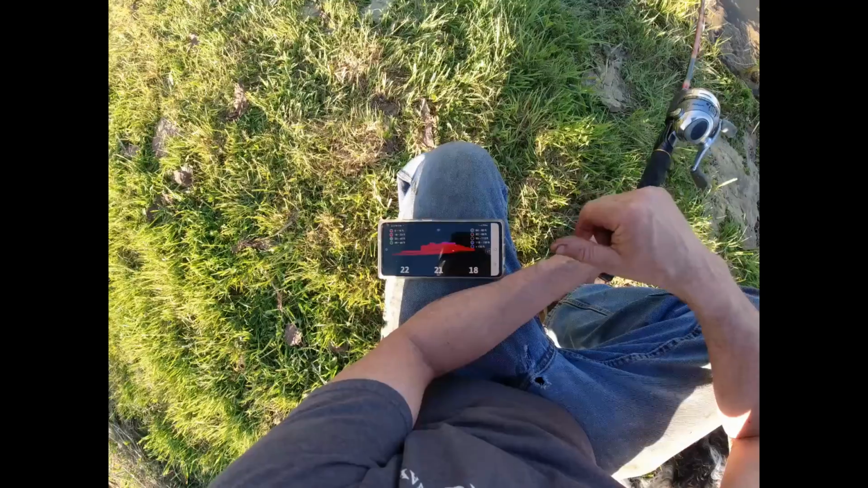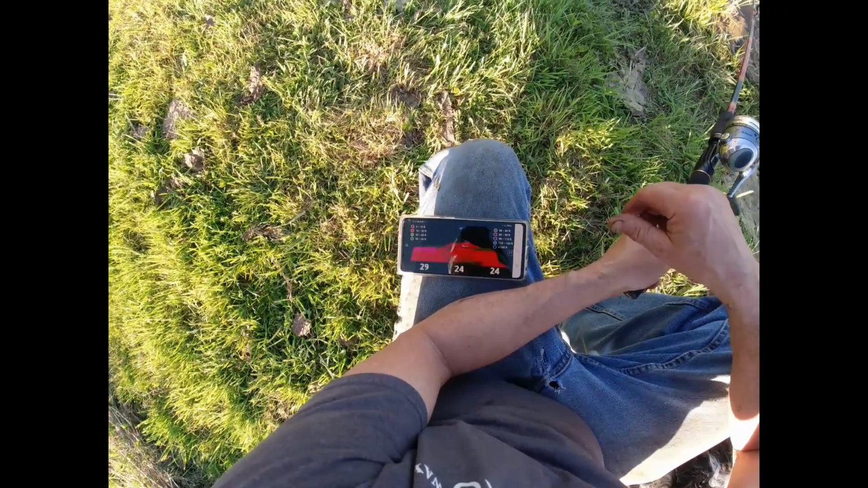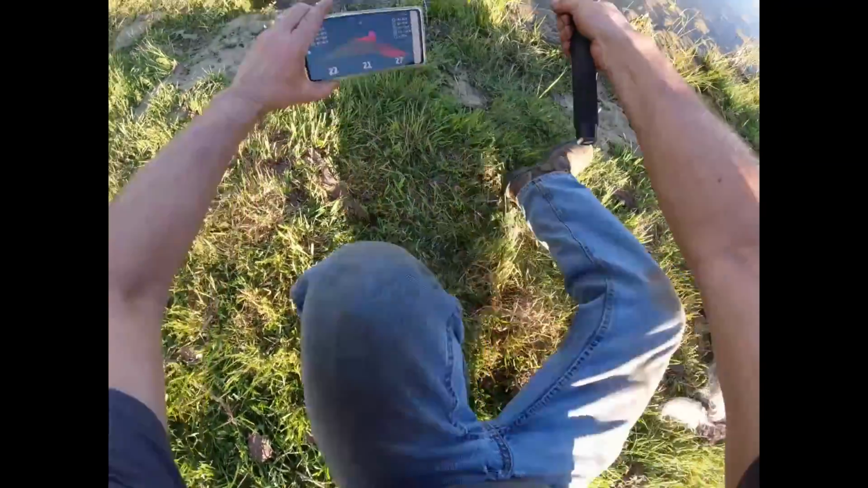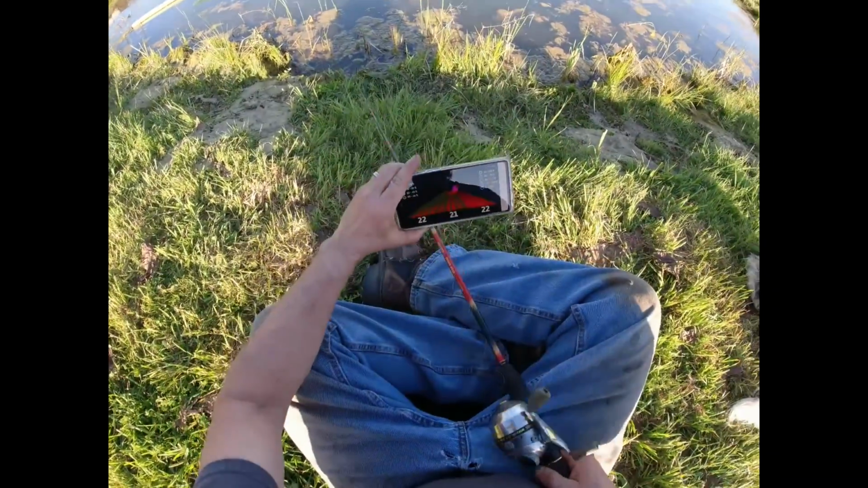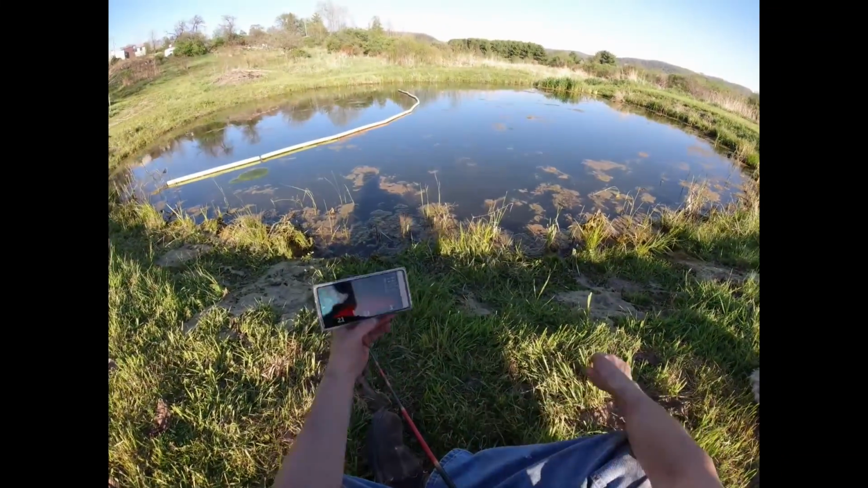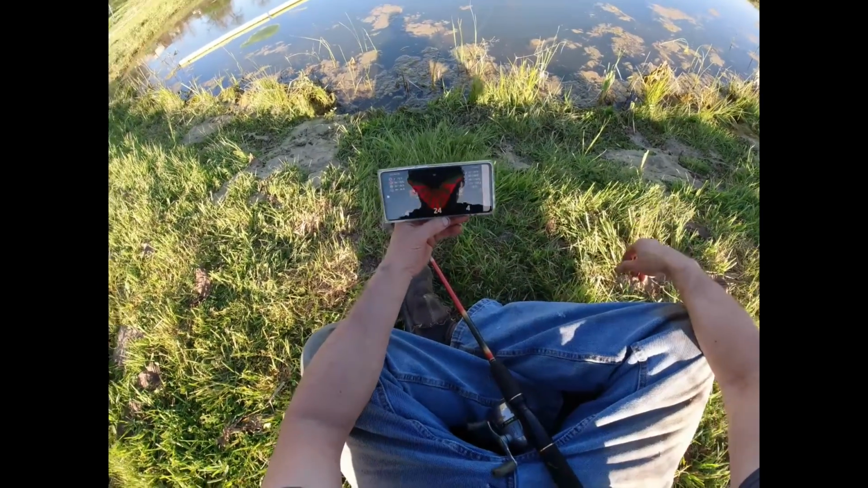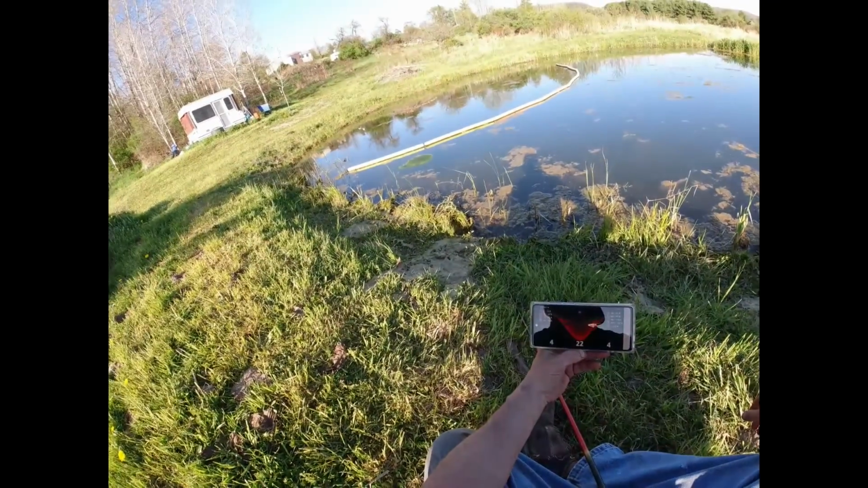Let's say 3. Nope. What I'm looking at. Wind's just pushing it back across here. I don't know what I got here. Like 24, 4 feet wide.